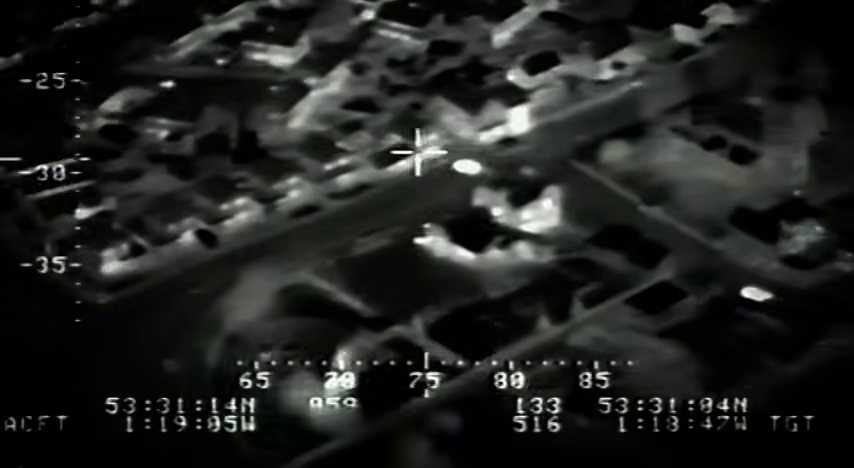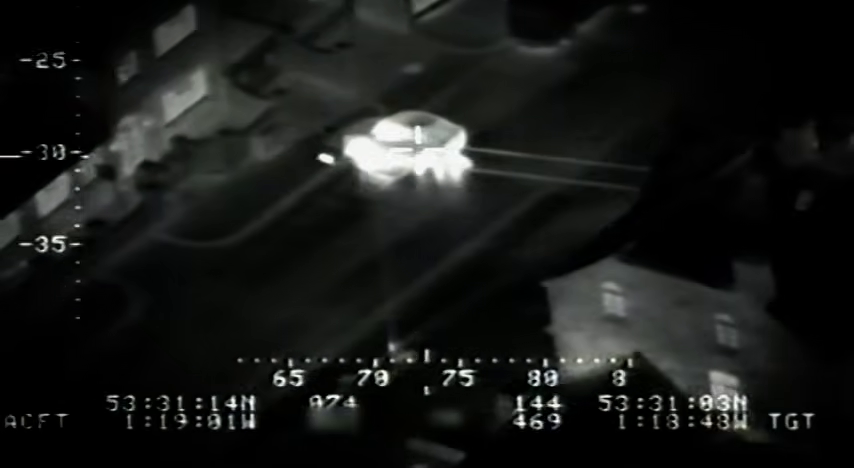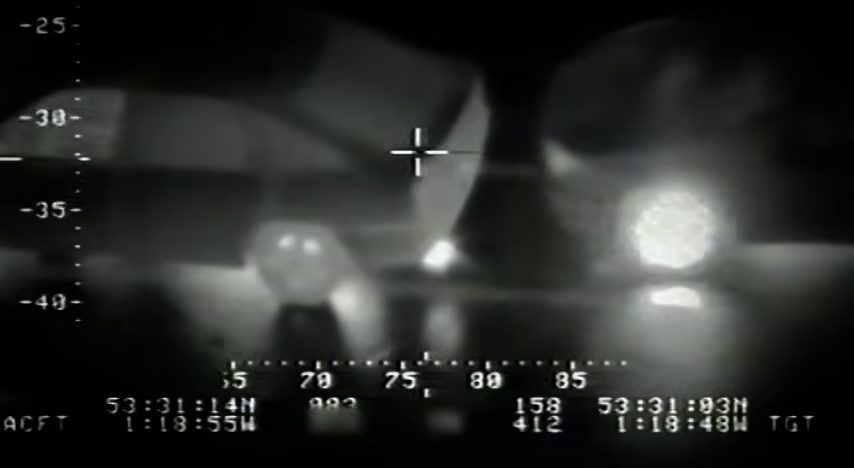The drunk has taken a risk too far, skidding as he runs out of road. Vehicle's crash, it's reversing. A chance for PC Scothern. Once again, criminals are playing dodgems with Scothern's police car.